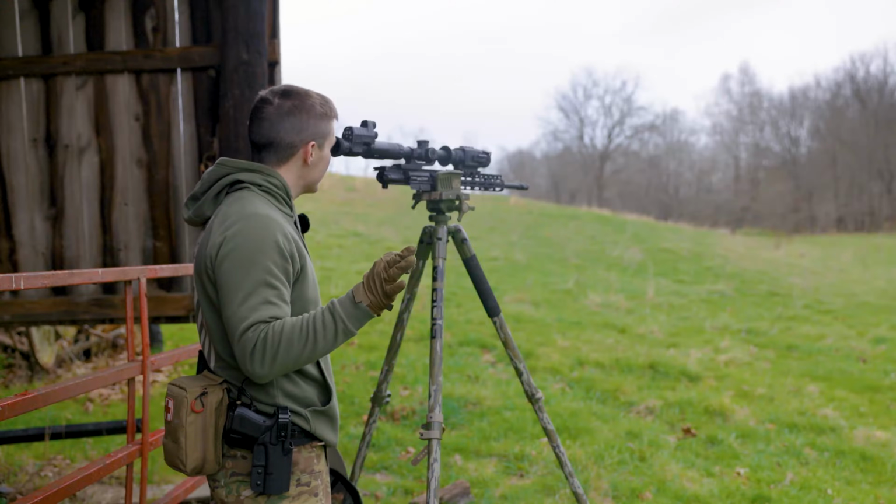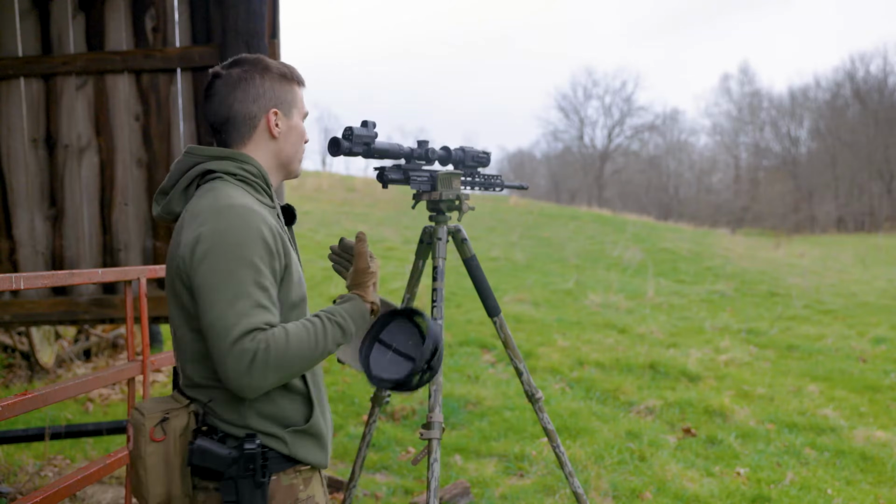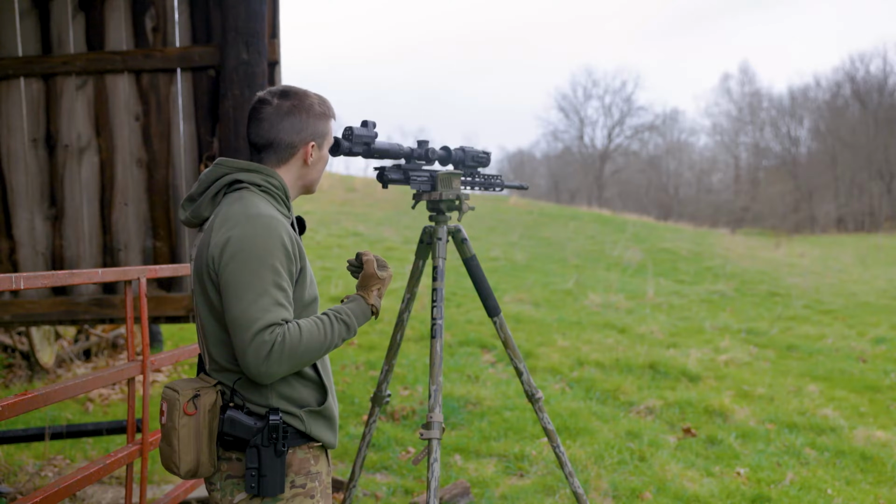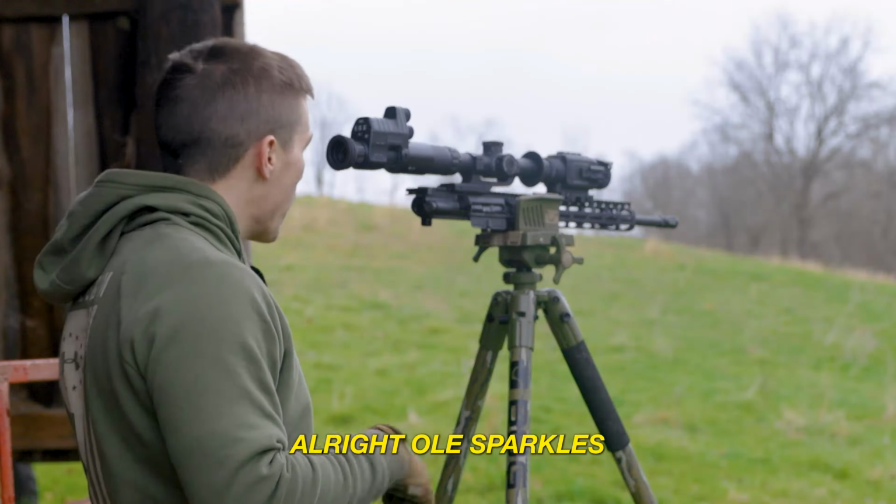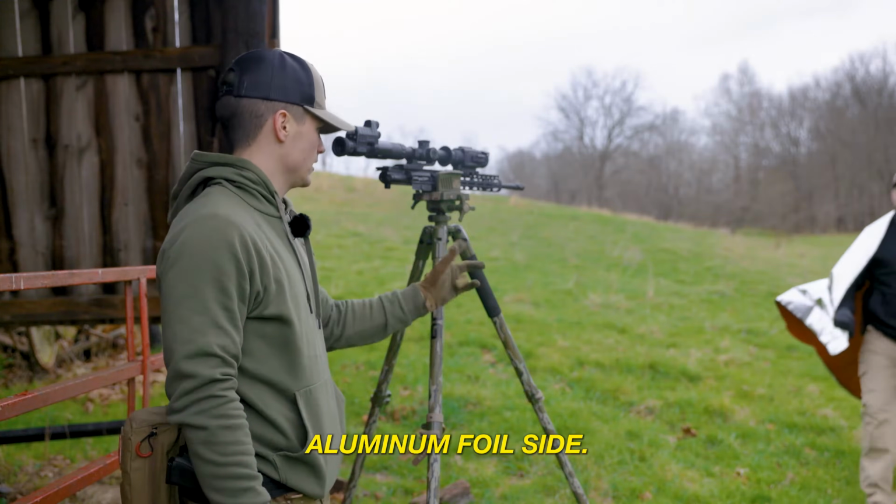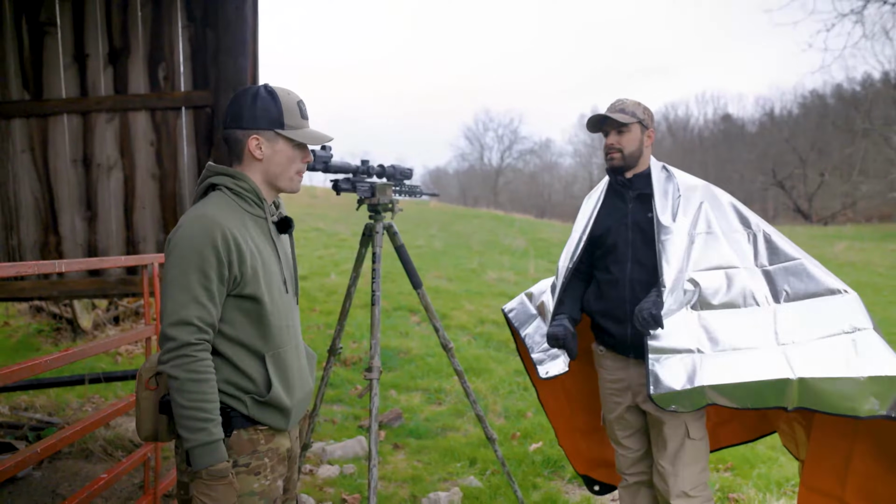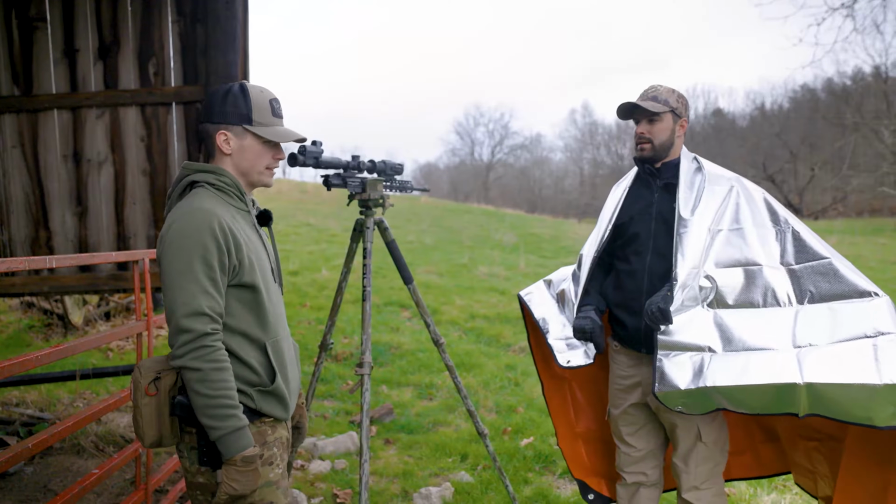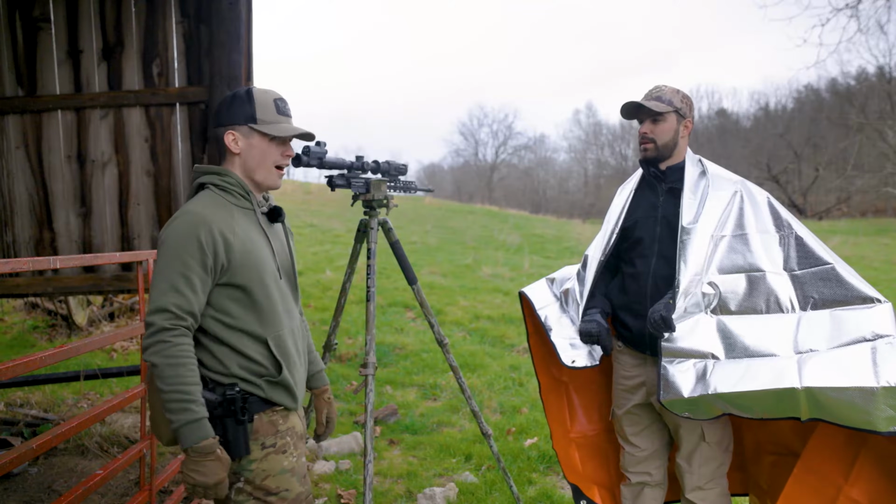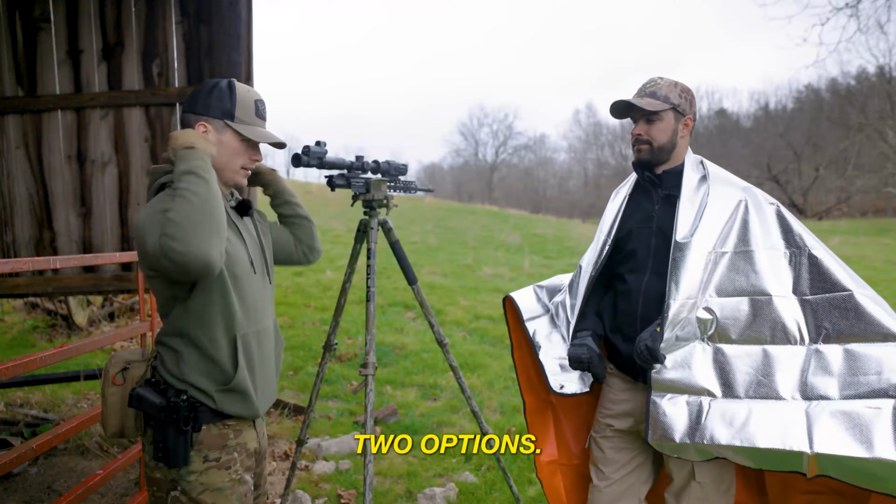But the longer it's sitting there, it does tend to heat up. I guess it's his body heat pulling through it. But like, quick option, not doing too bad. It could easily be blending in. All right, old Sparkles, make a return. So which way was better? Aluminum foil side. In or out? Out. Out. So it's like reflecting it? Yeah, it's reflecting it somewhat. But the longer it was on your back, it was getting warmer. That makes sense. But it did a lot better than the other two options.